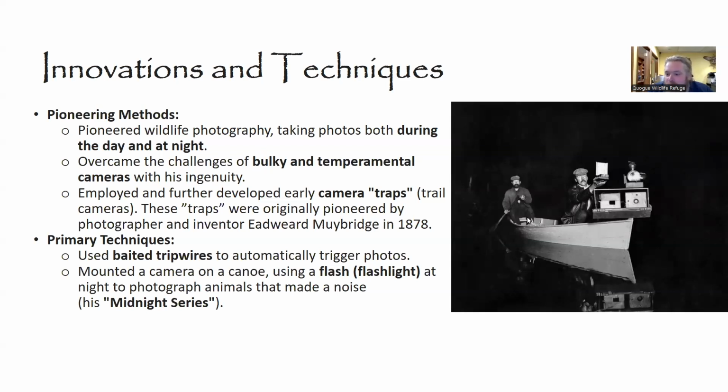And if you look over to the photo on the right side of the page, you will see him in his canoe with his mounted camera taking photographs. So, as far as he went, he loved to go out with a helper in his canoe, being as quiet as possible and kind of sneaking up on animals and taking their photographs.